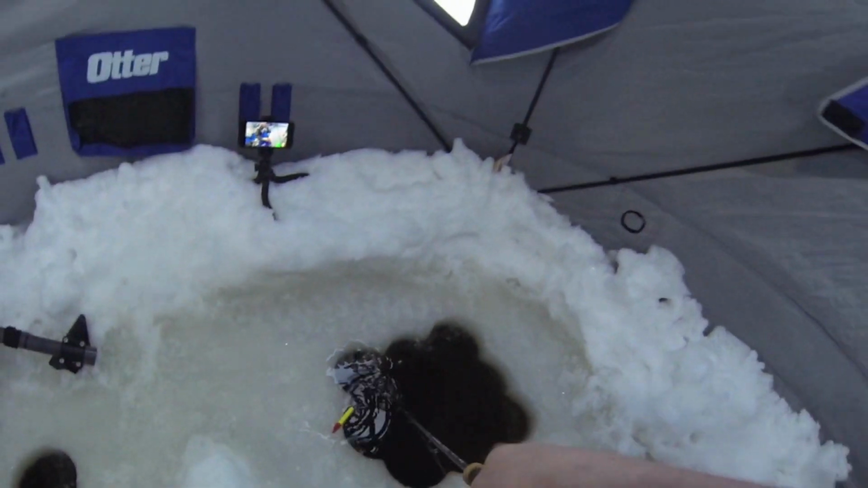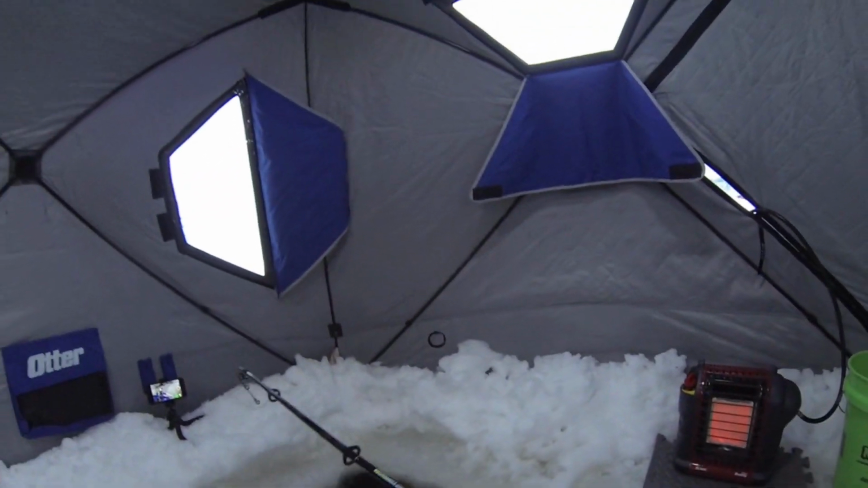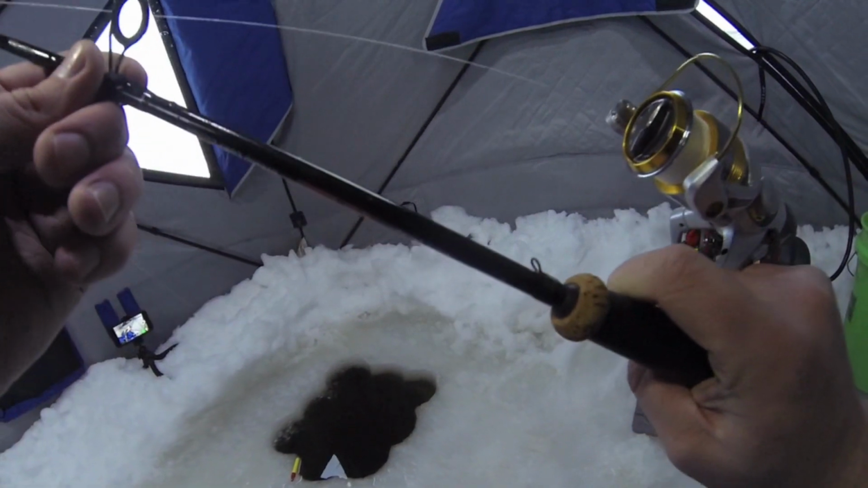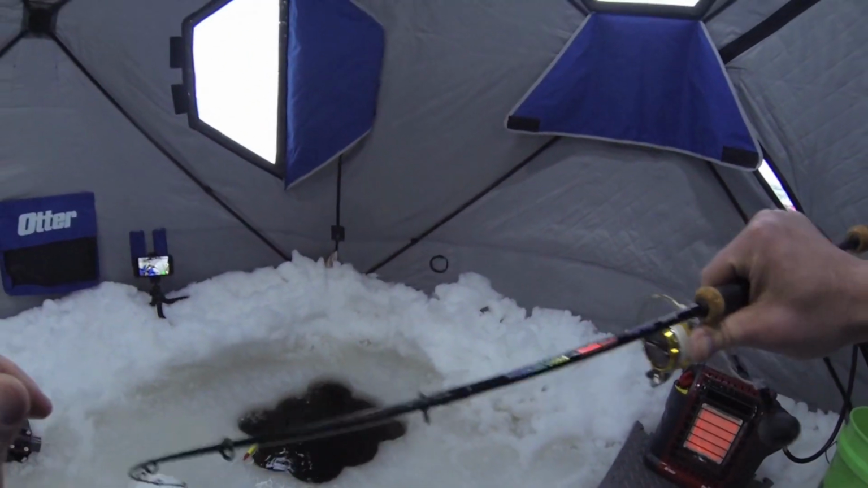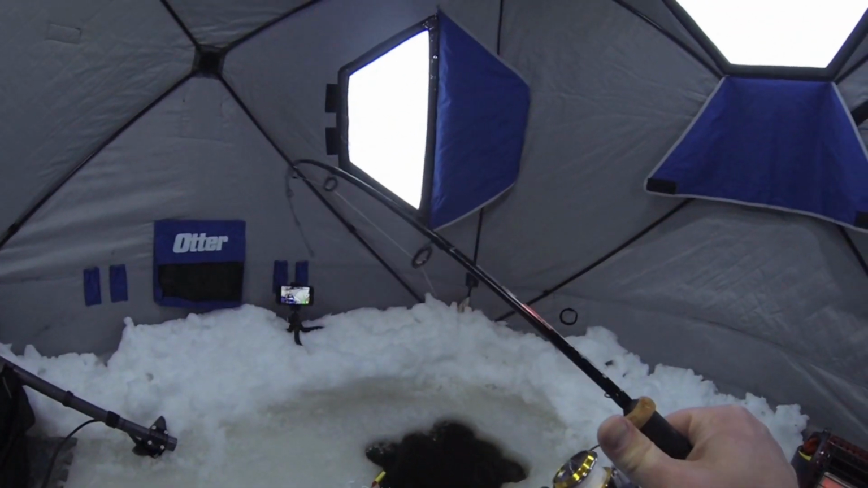And luckily I have a lot of line on this rod. I'm using a 40-inch rod. It's a heavy action. And this thing's bending like a bluegill rod right now. It's kind of crazy.